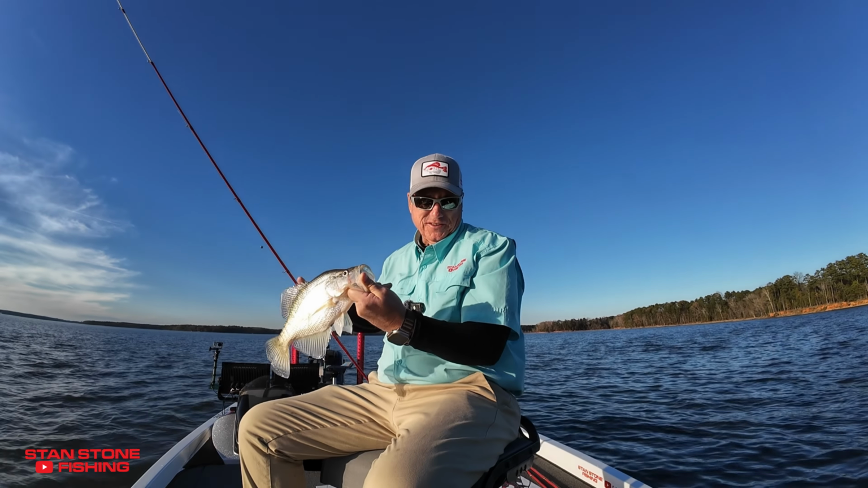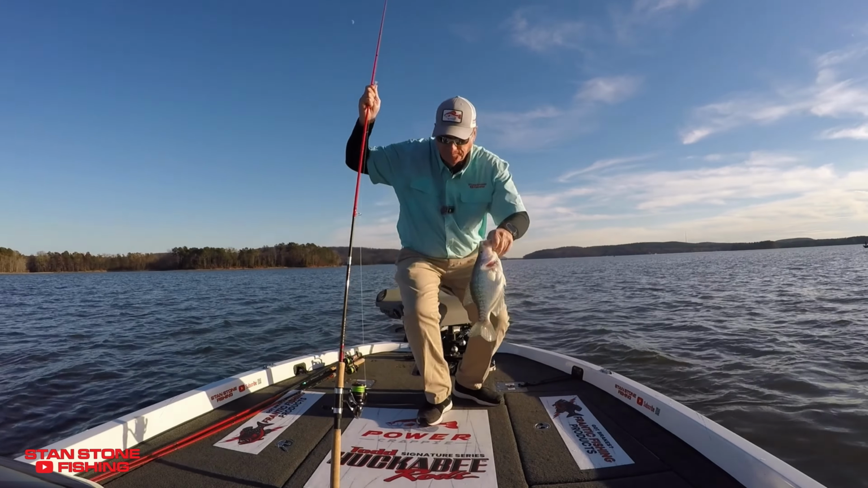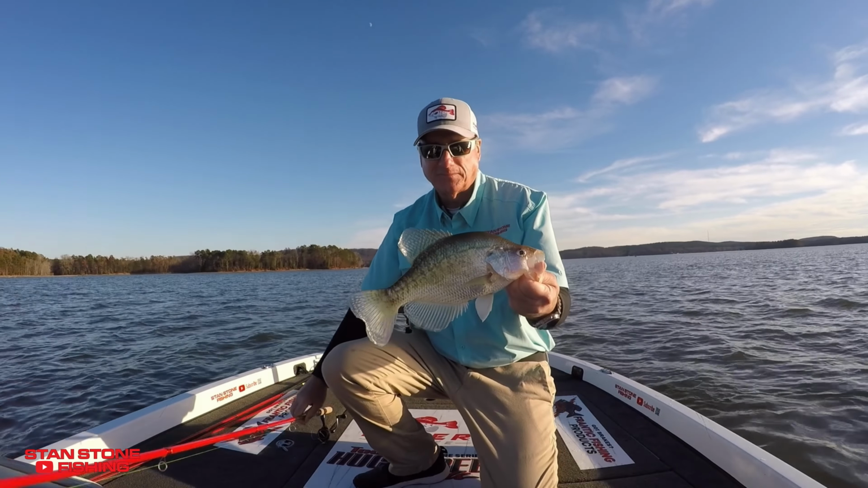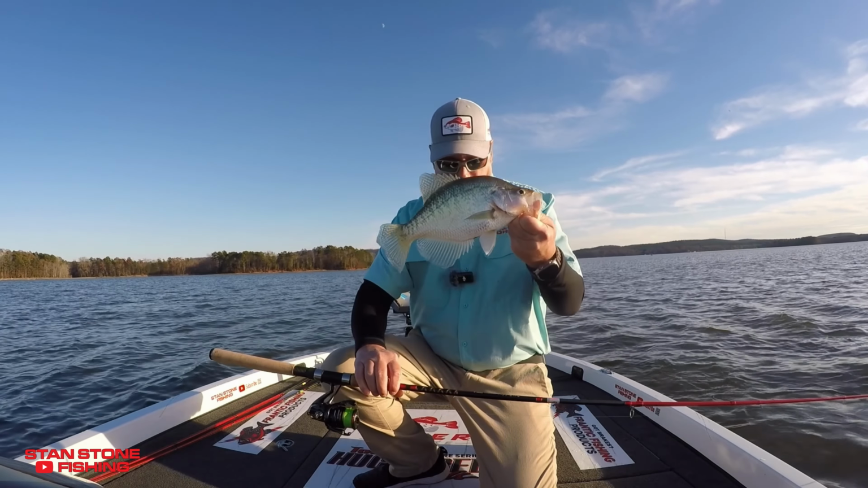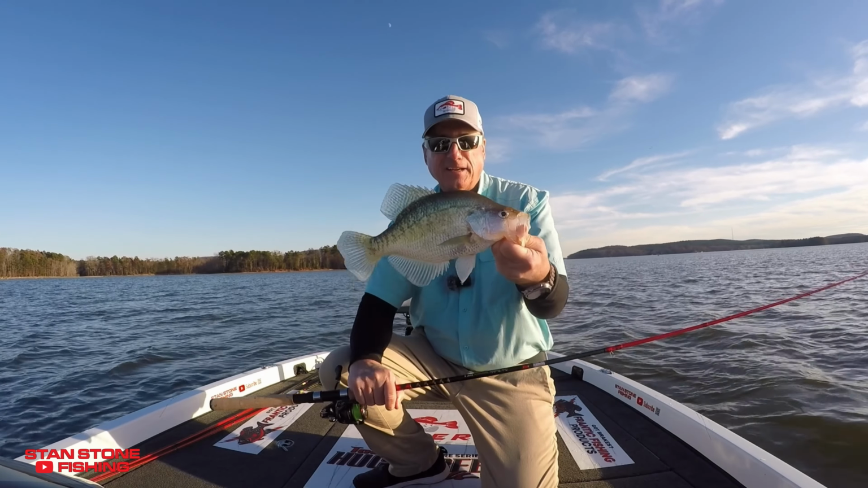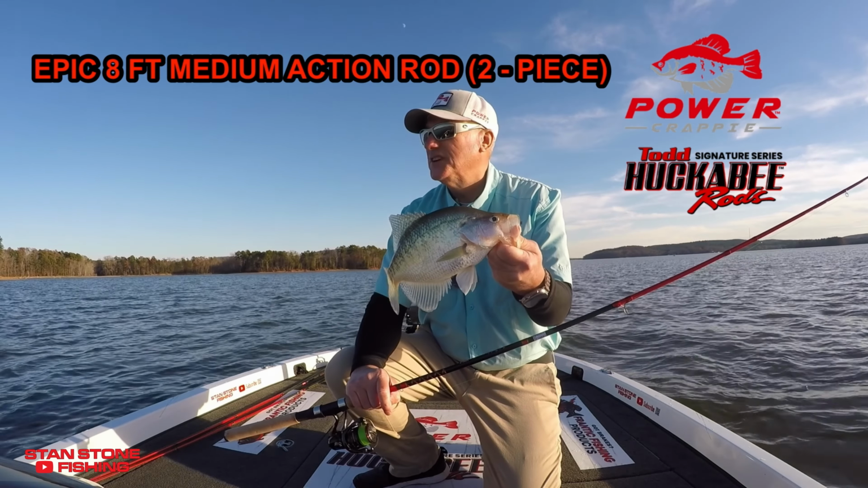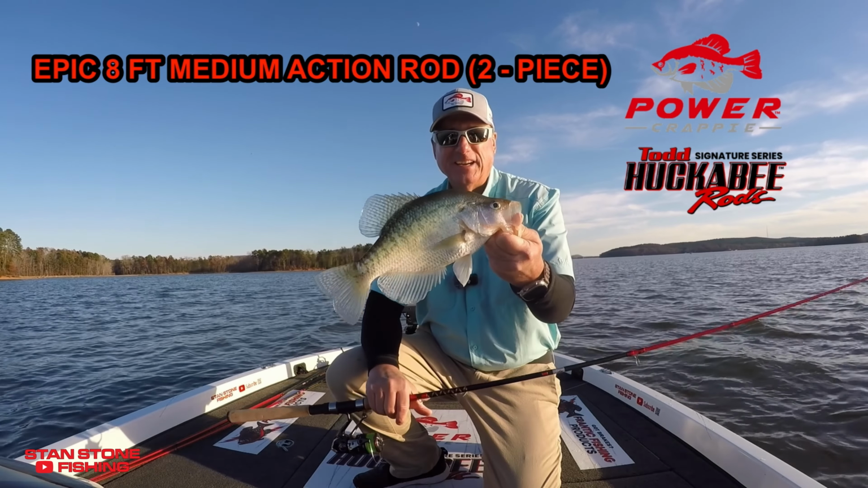They're just out here chasing bait. Right here. Using that Todd Huckabee Signature Series Epic 8 by Power Crappie. Great rod.